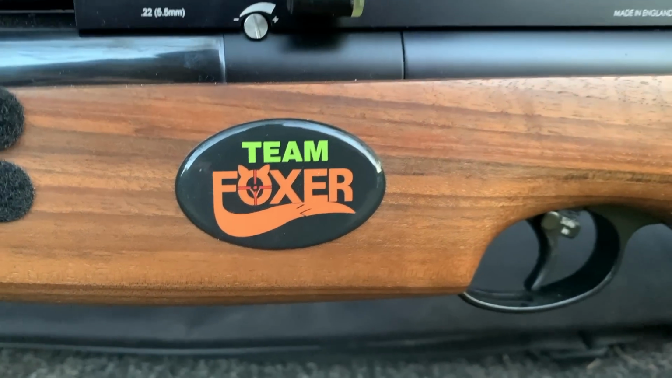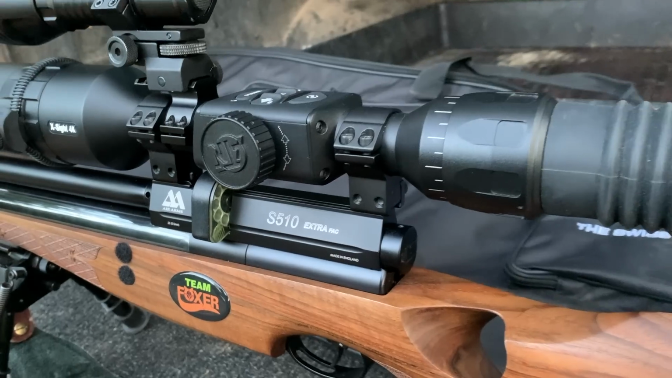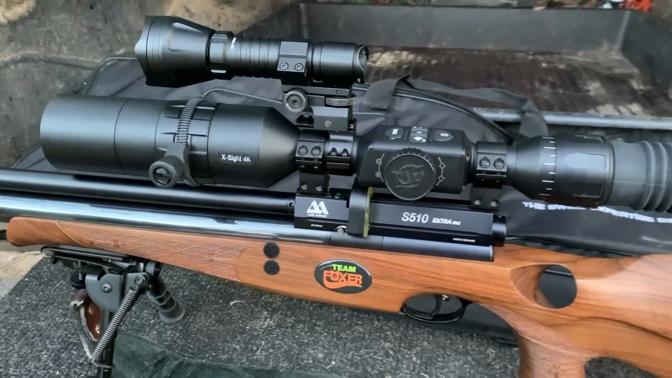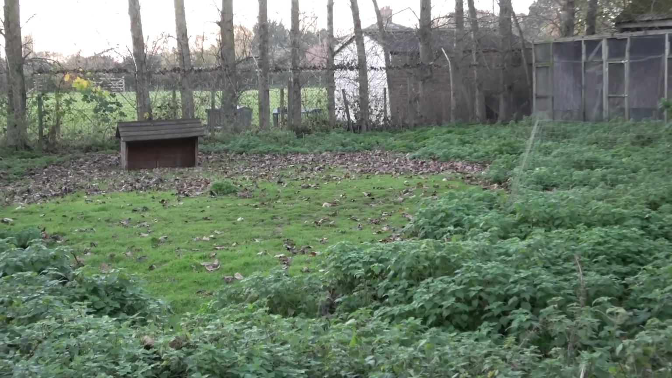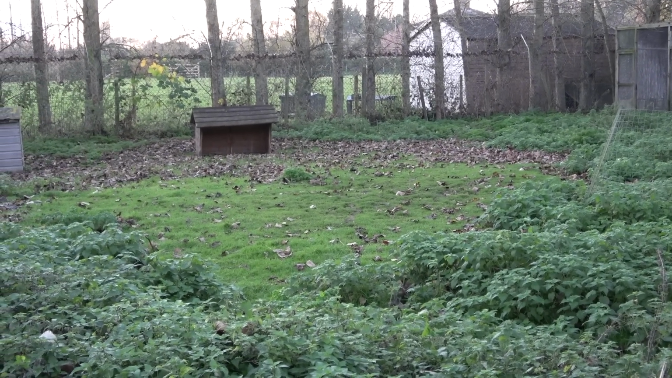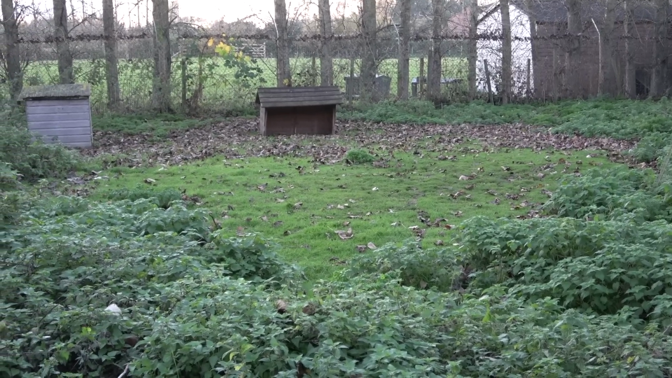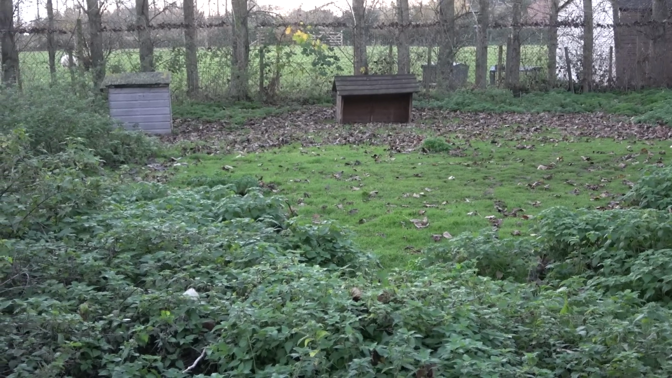In today's video we're using the Air Arms S510 in .22 caliber, topped off with the ATN 4K Pro scope, the 5-20 version. The additional IR is the Ode Pro KL52. As you can see, the paddock unfortunately is a little overgrown with nettles, so we arrived an hour before dark to try and get the lay of the land and find out where the best shooting location may be.